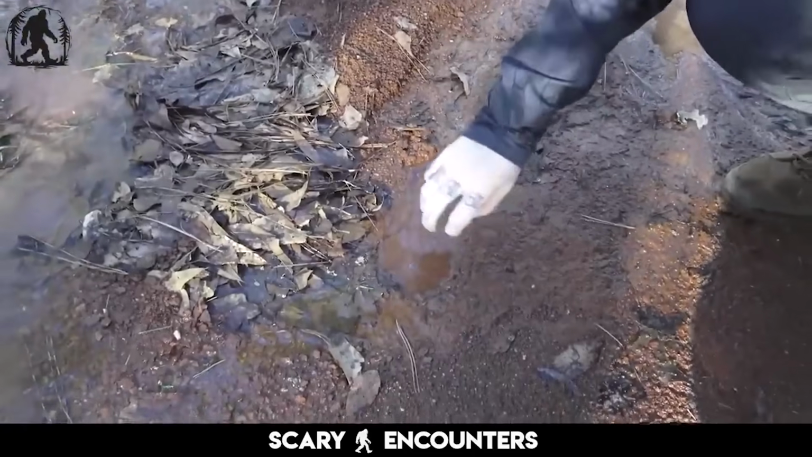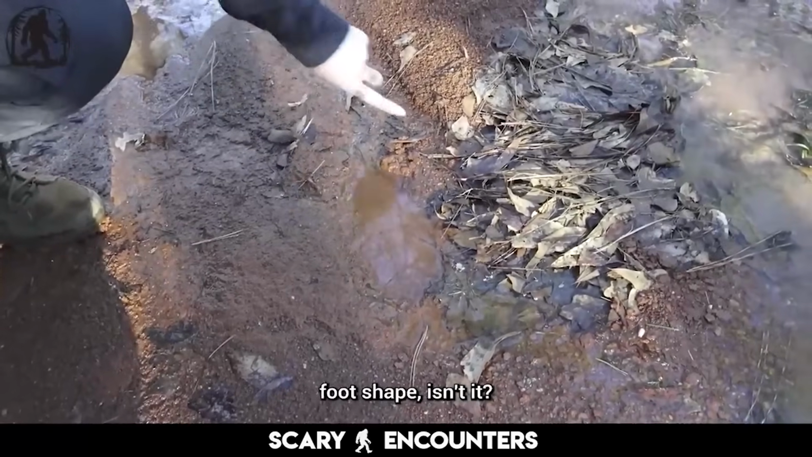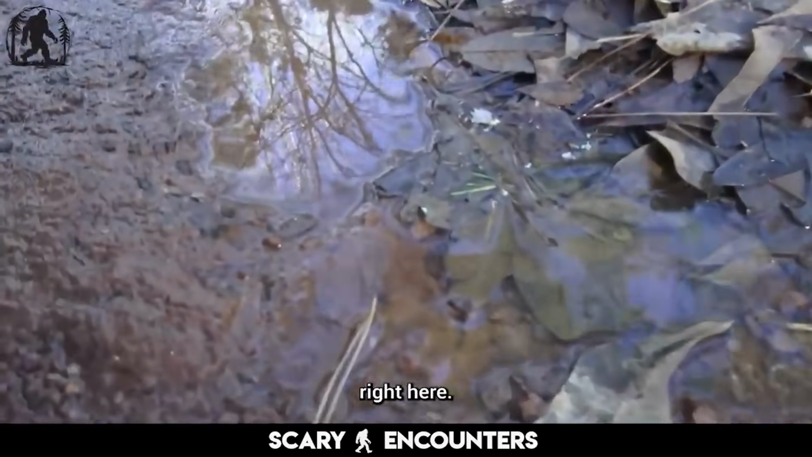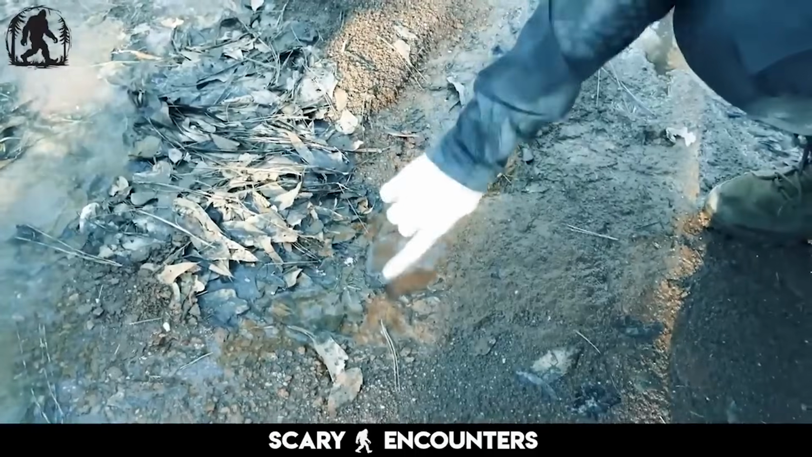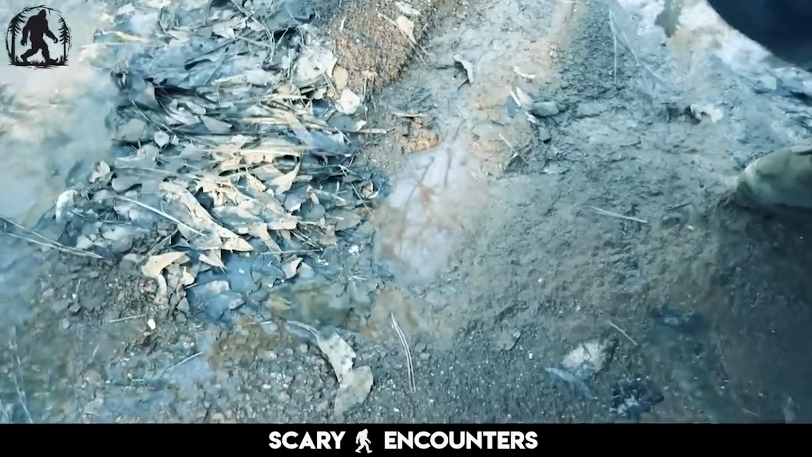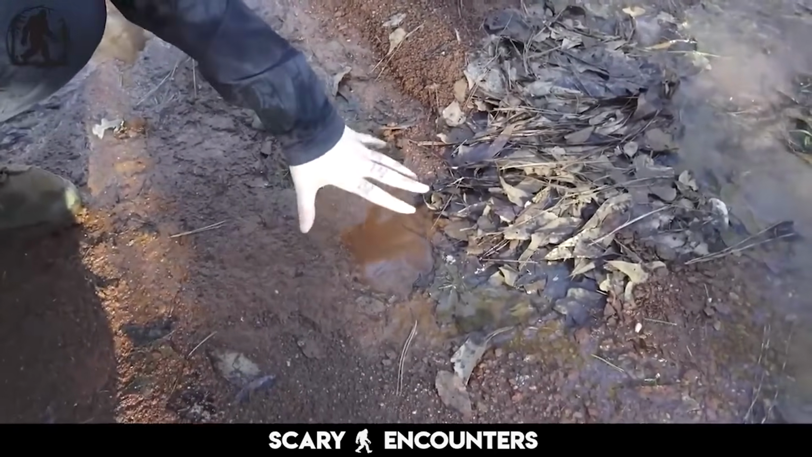You can still see a little bit of the big toe mark. Yeah, right here. You can still see a little bit of the big toe mark, but yeah, water is taking it away pretty quickly. But look, that's a print. That's fresh as all get out.